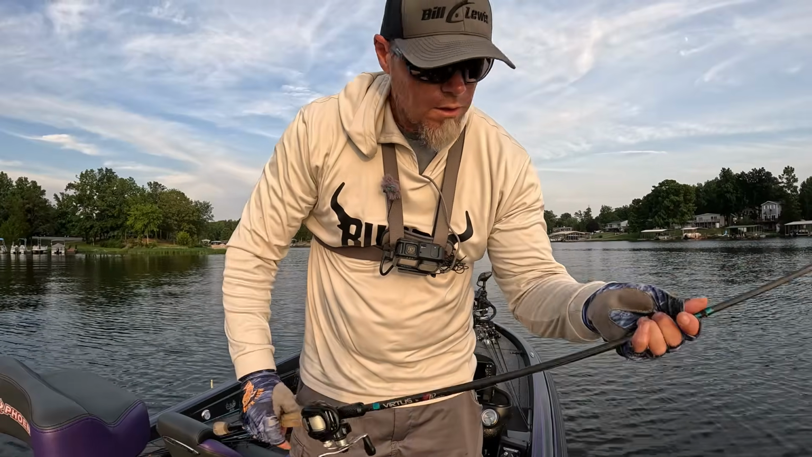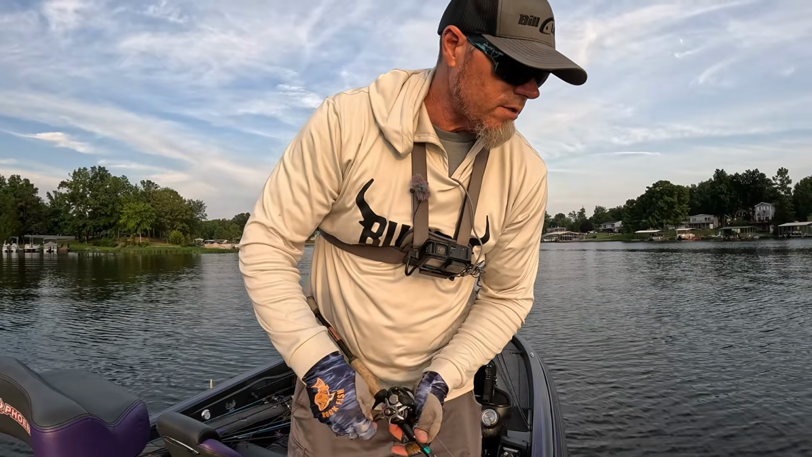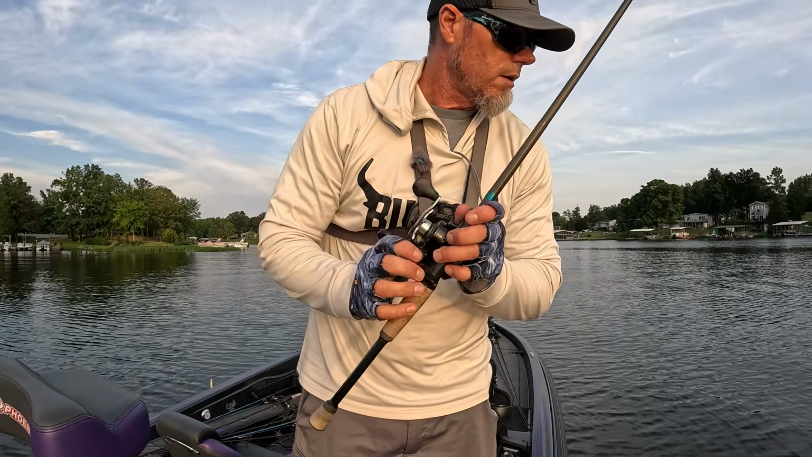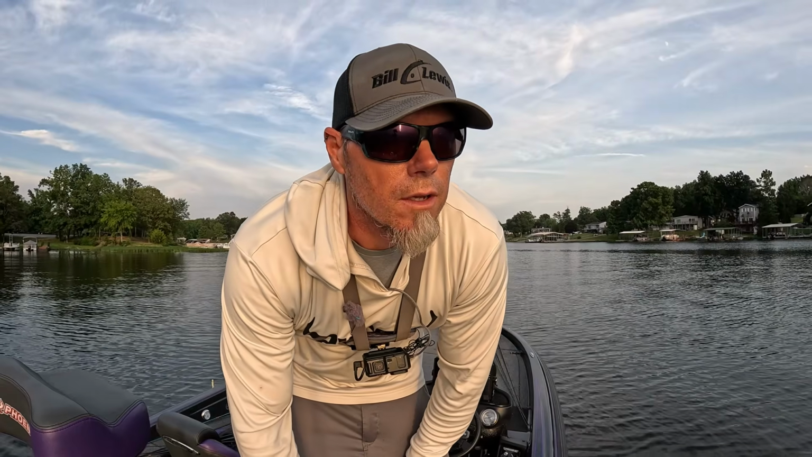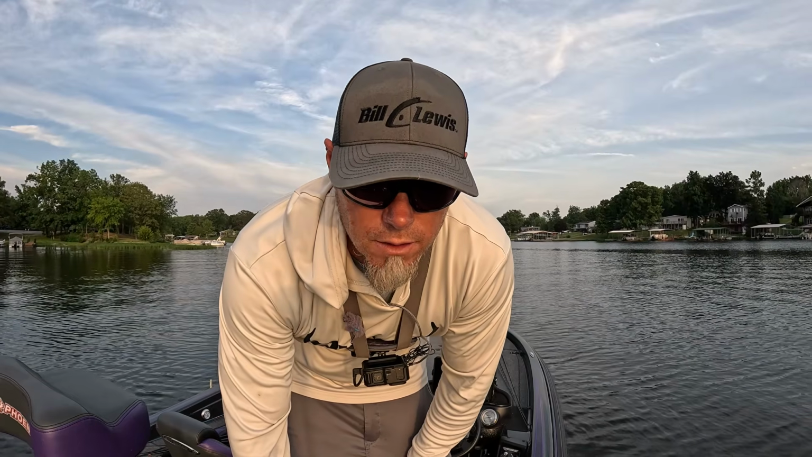But nothing spectacular, but we did catch some fish on that urchin and made a day of it. The weather, no complaints. The weather is phenomenal. It's gonna change though. A couple days from now, it's gonna be back in the high 90s.